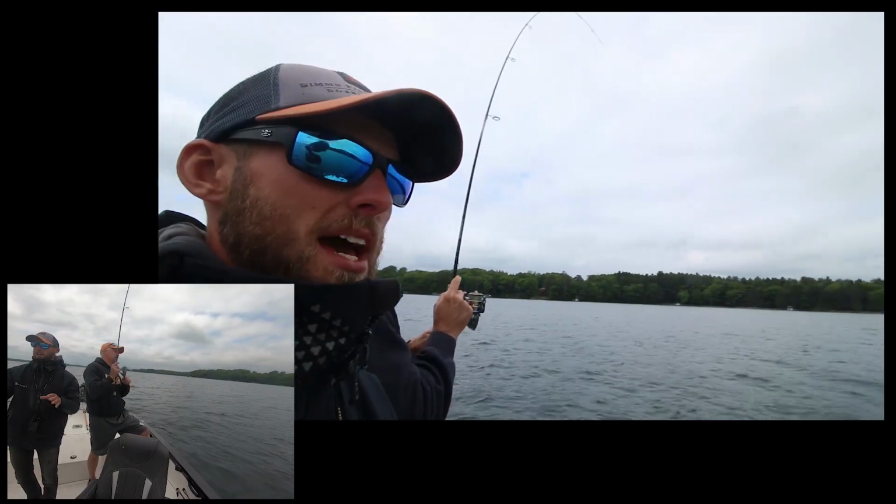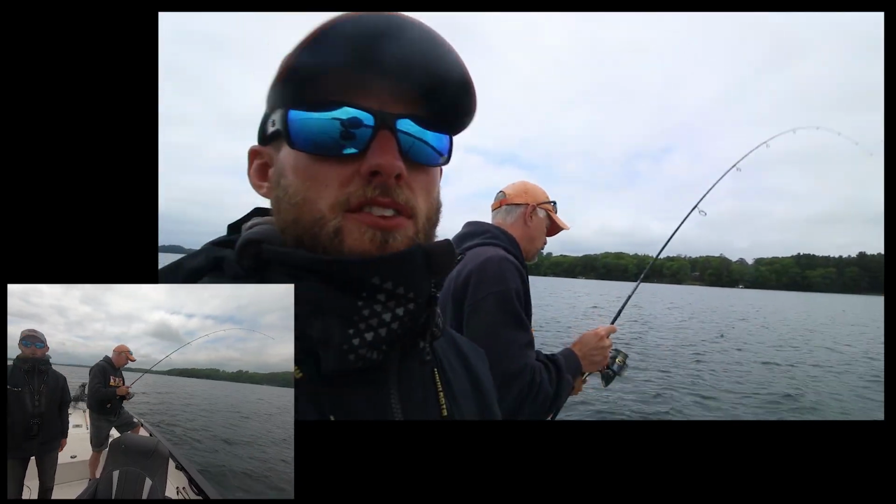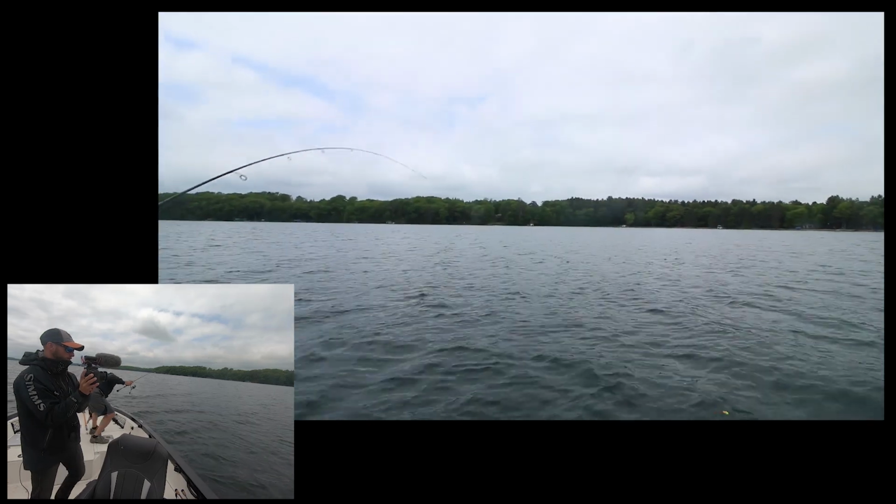We made sure they were straight back. You know, pitched a couple bobbers straight back, and one that was just kind of right off the corner here went down. You know, super simple to do.